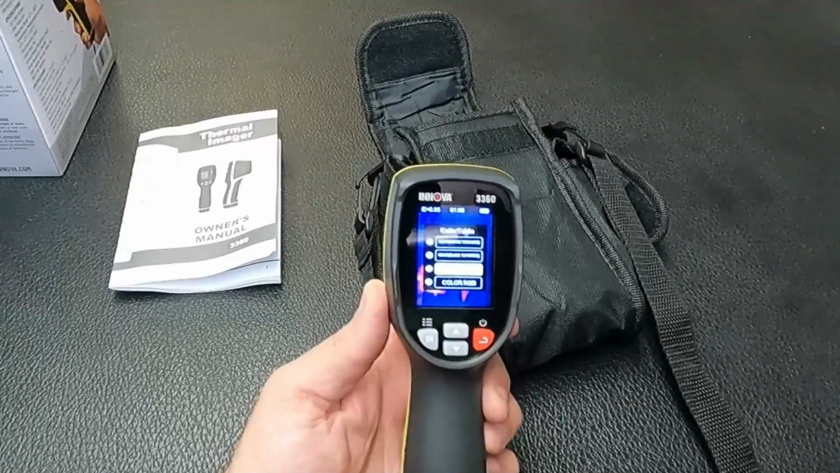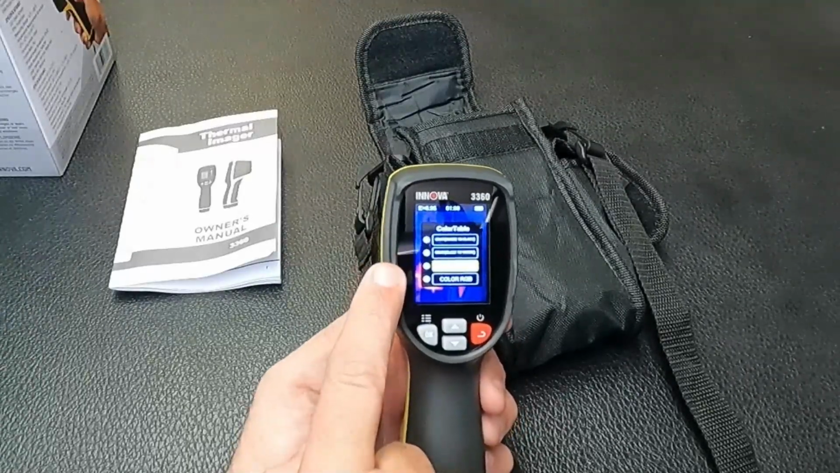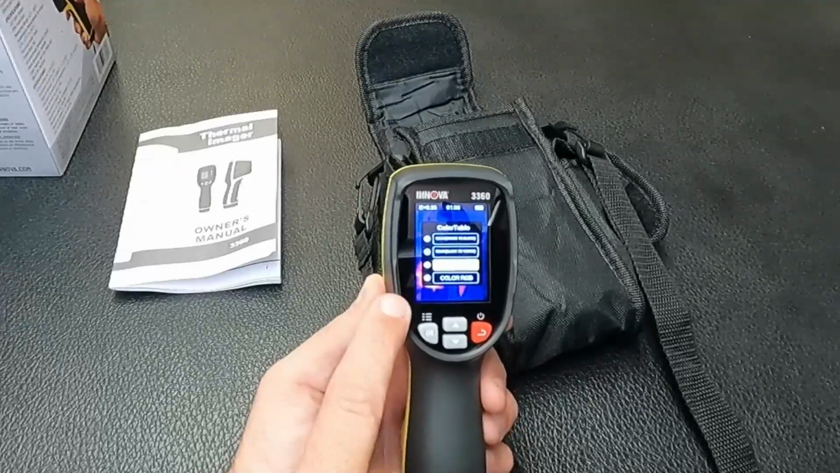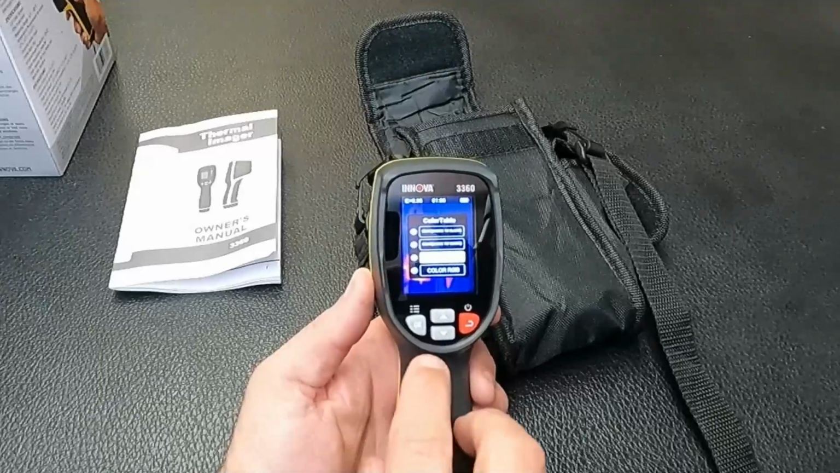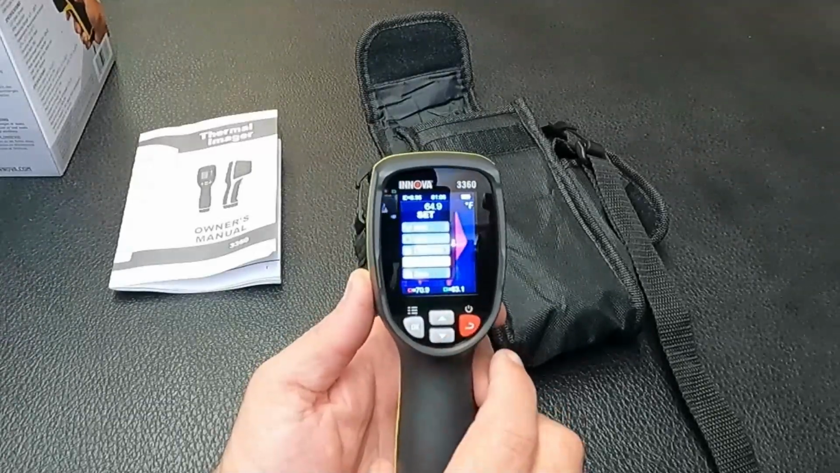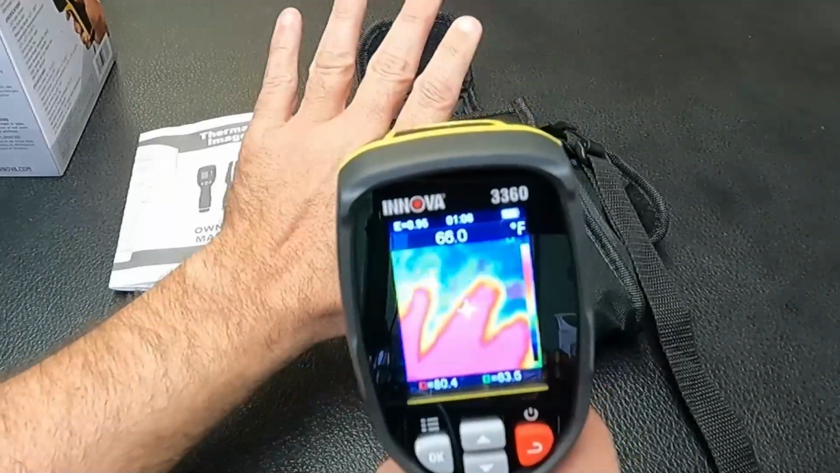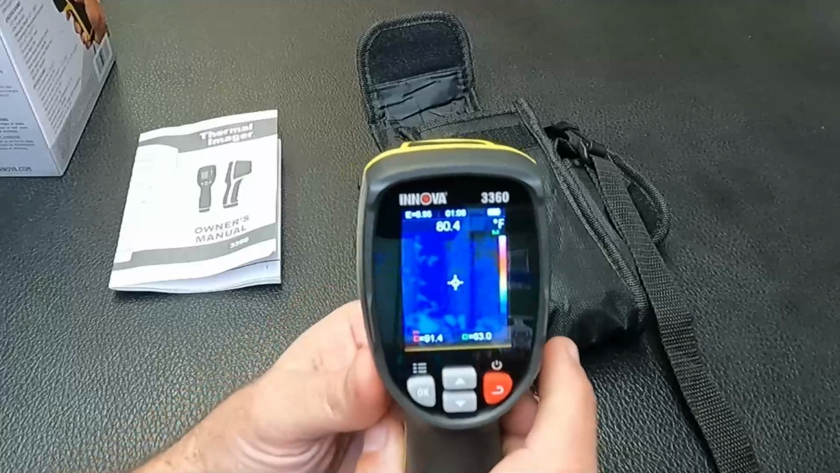Right now the default is iron red. You can also change it up here to white to black, which will be white hot, black to white, which will be black is hot, and then at the very bottom, color RGB, red, green, blue, that would be more of like a rainbow look. Let's take a look at that one real quick and just see the difference. So a little bit more color on that one than you would see on just the iron.